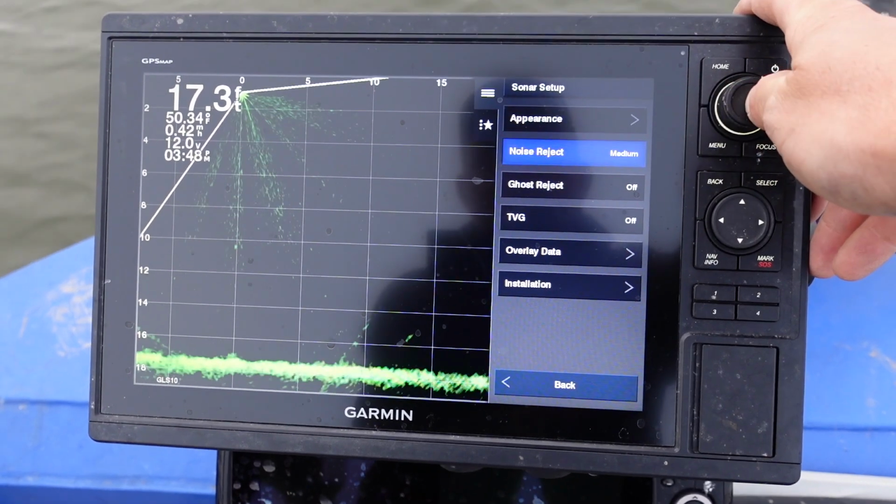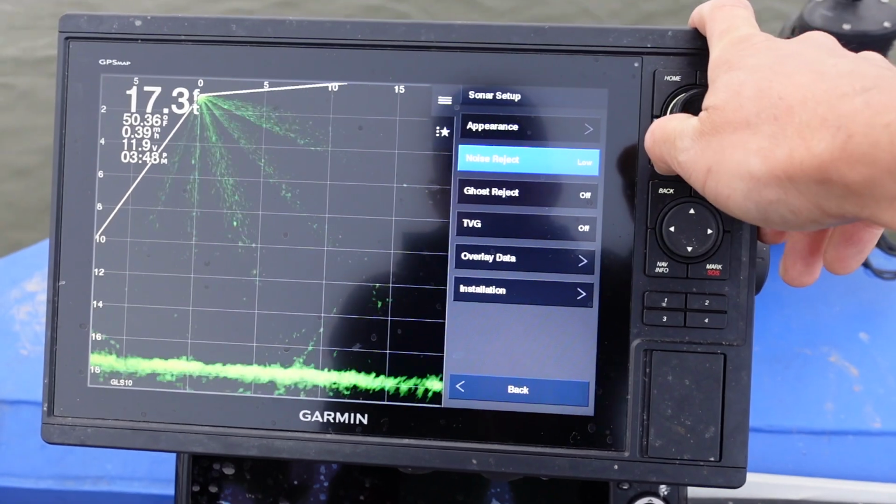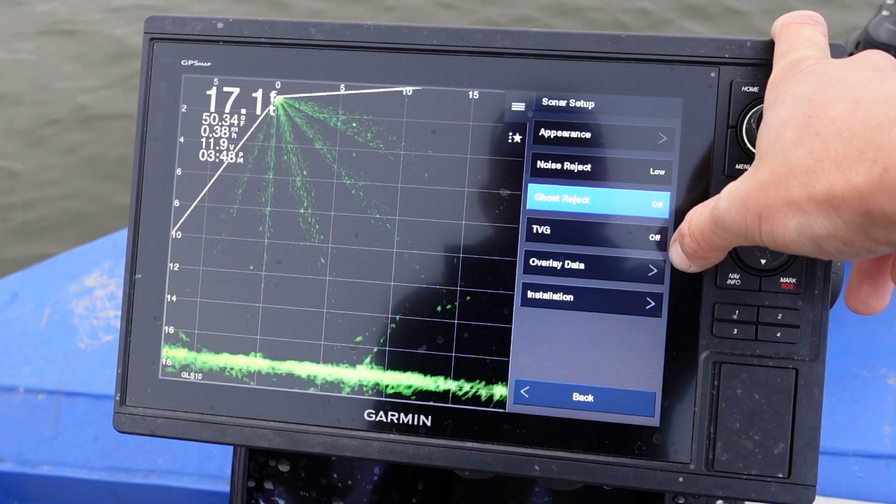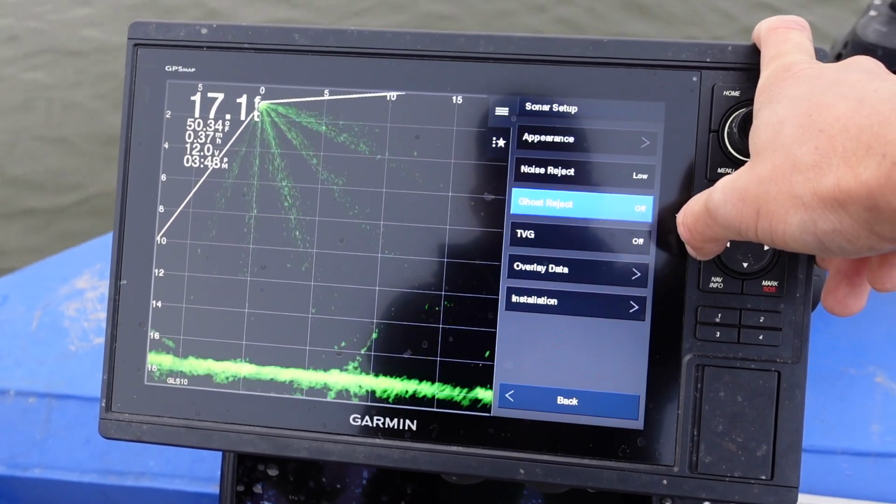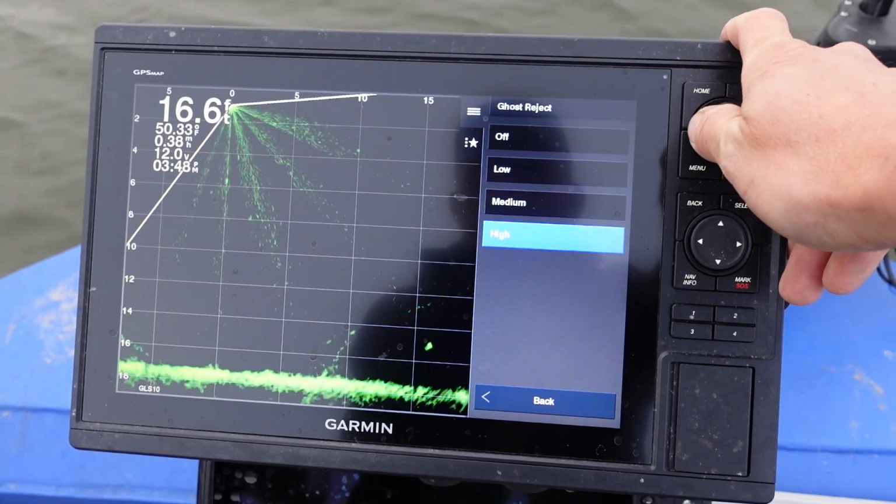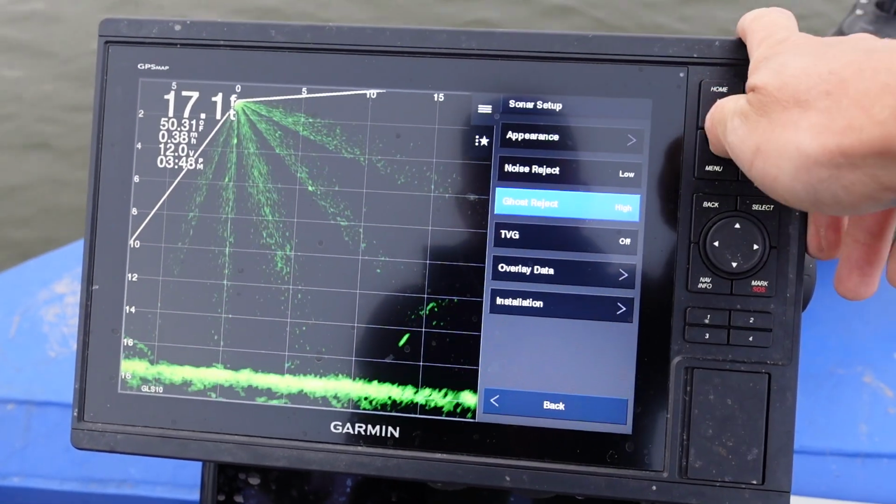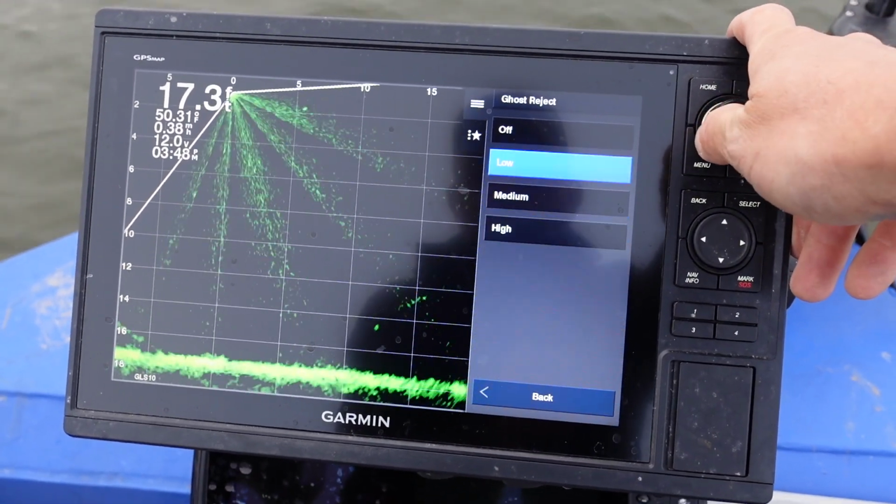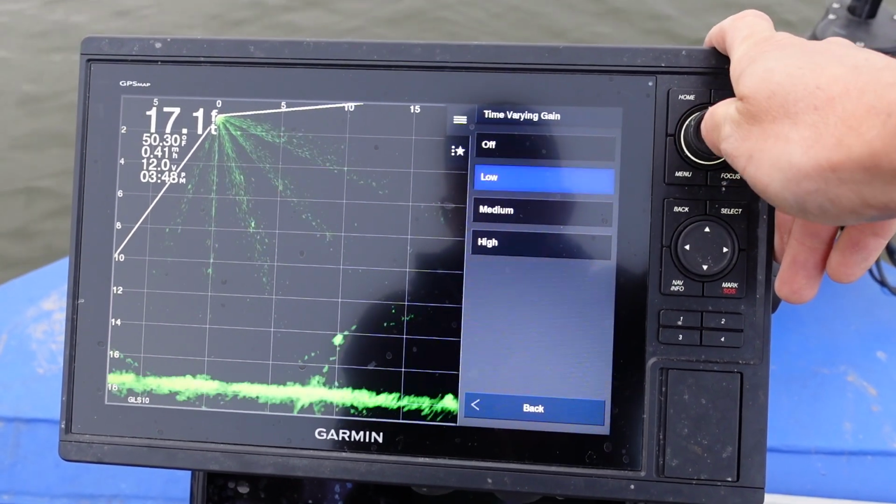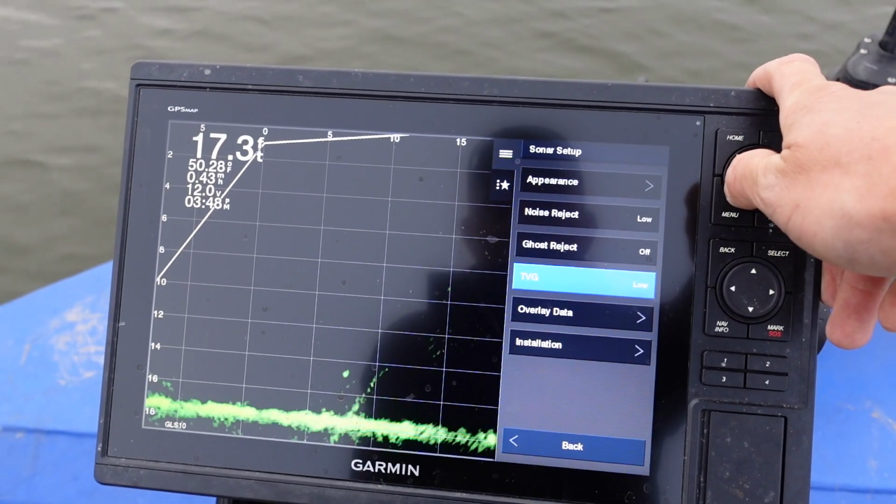Okay, noise reject. I like to keep noise reject low. Now with the new update, we have a ghost reject. I like to keep that off unless you have real muddy water and it gets real bad. With the ghost reject, you can see it'll change the processor speed a little bit, kind of slows everything down. I don't like that, so we're going to keep that off. The TVG, I'm going to set to low. You can see that just takes away a little bit of that noise.